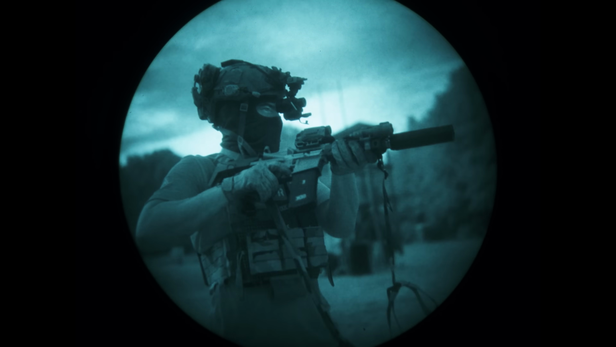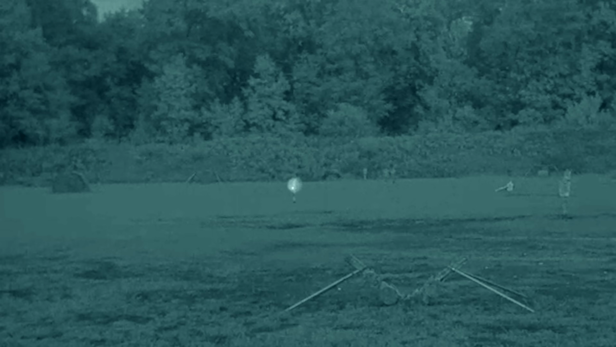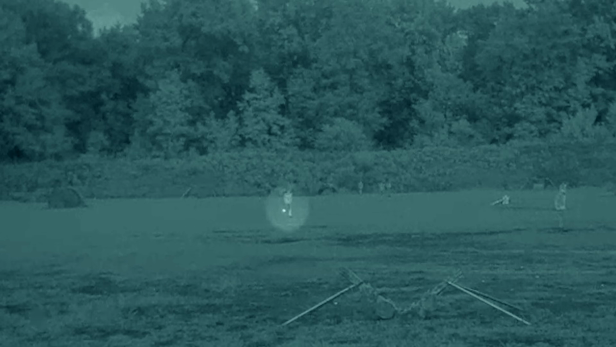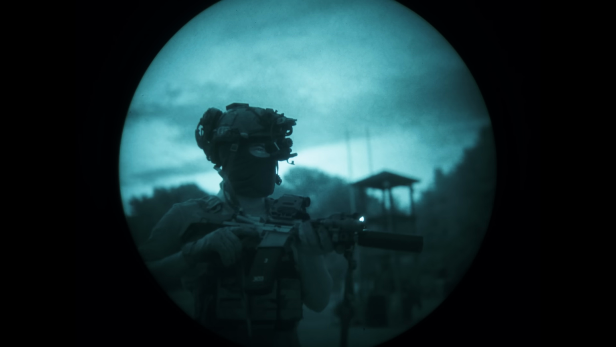And here's just an example of the beam spread that you can do. Super easy on the Holosun Iris. That's pretty sick. I like it right there. Nice. I guess we should just get rid of the rest of this mag.